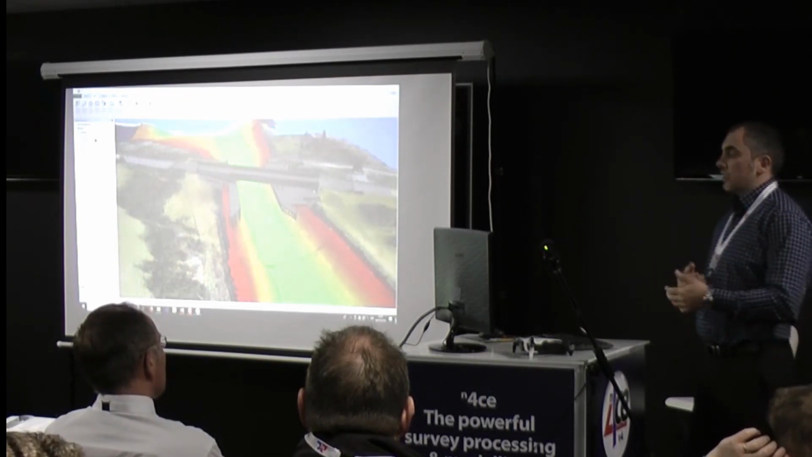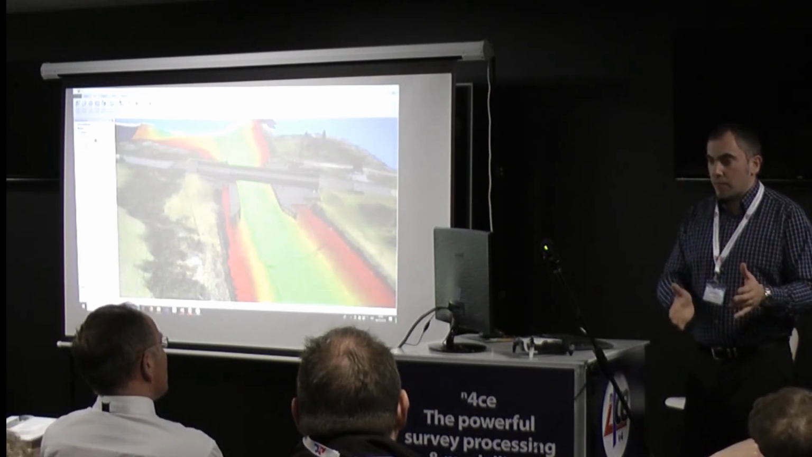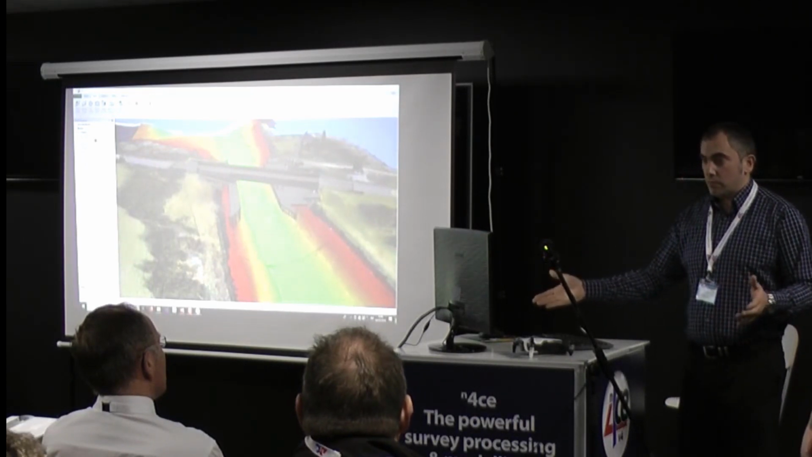What you can do is analyse the backscatter. Now, if you're doing that, you really need depth and lots of overlap, none of which you can really do in rivers.